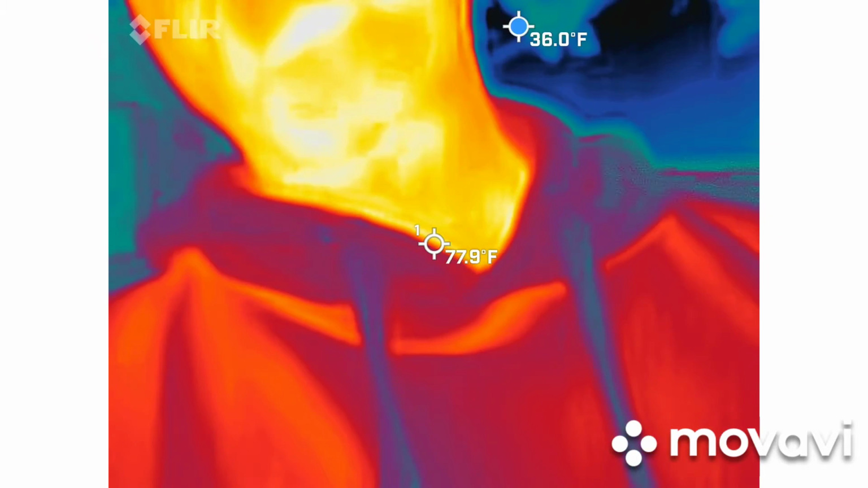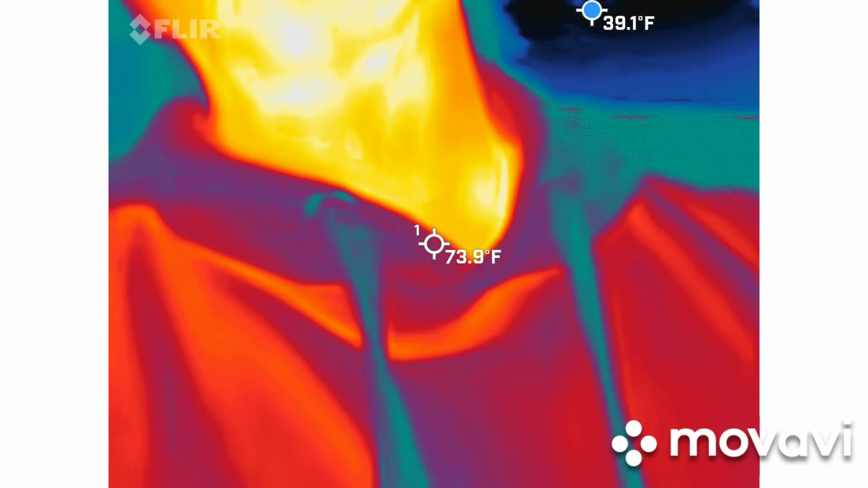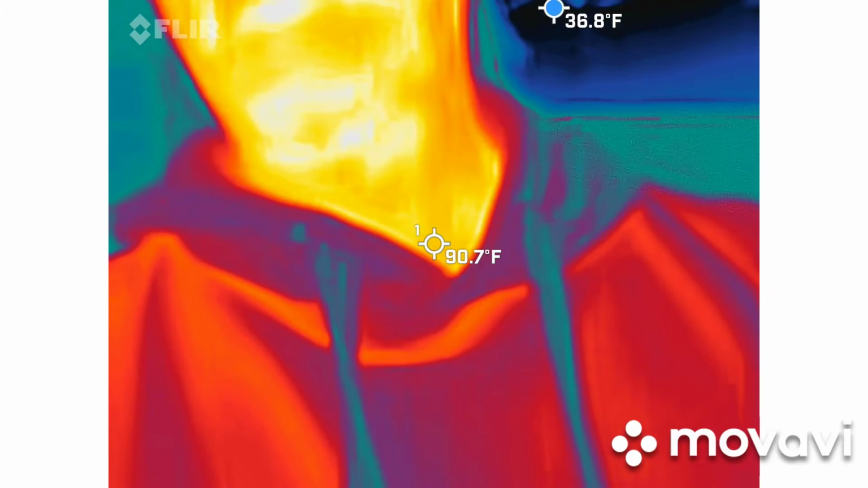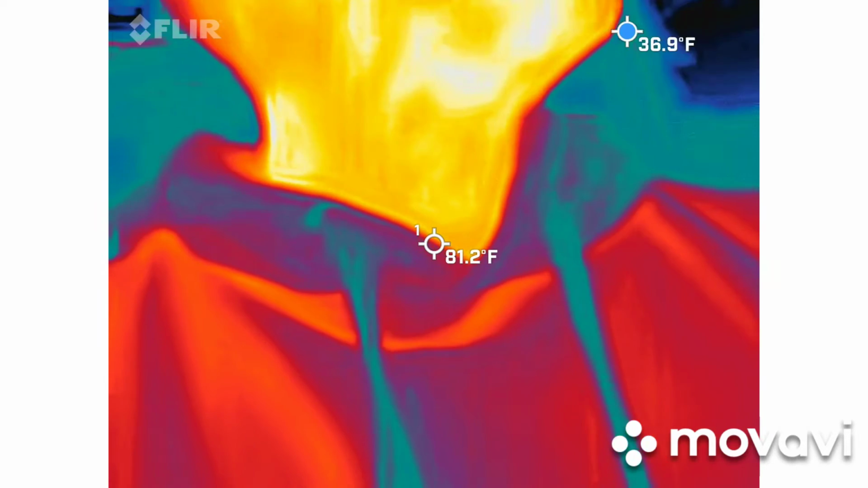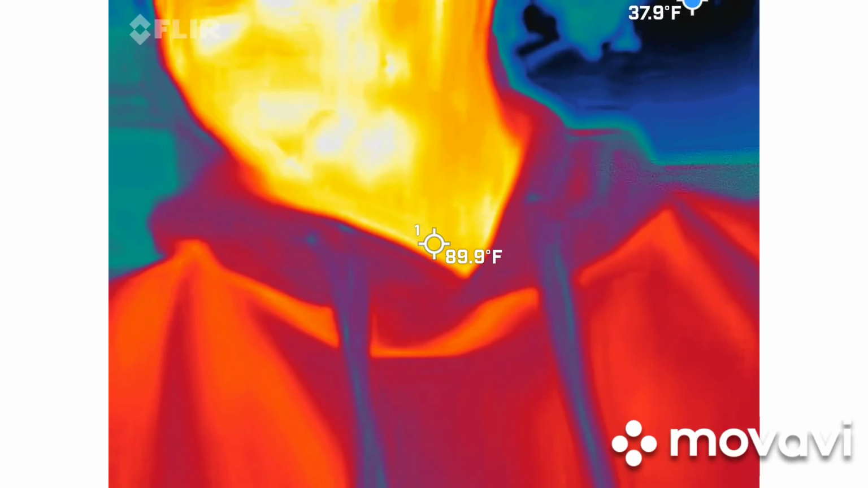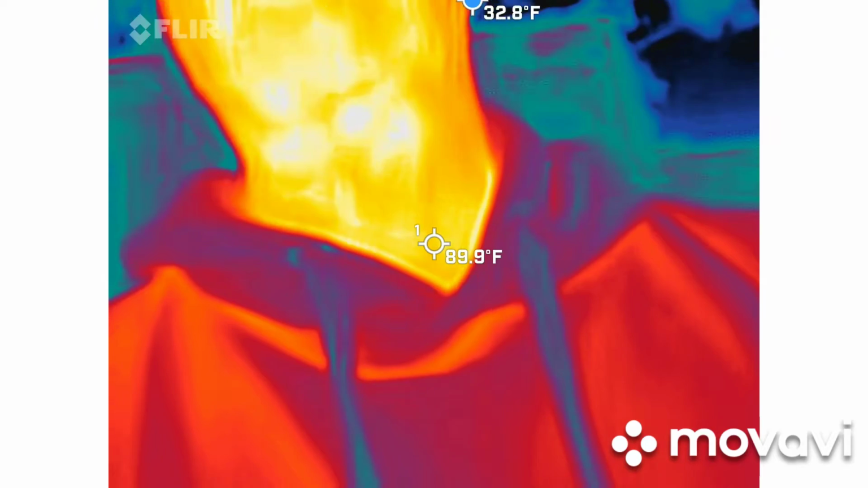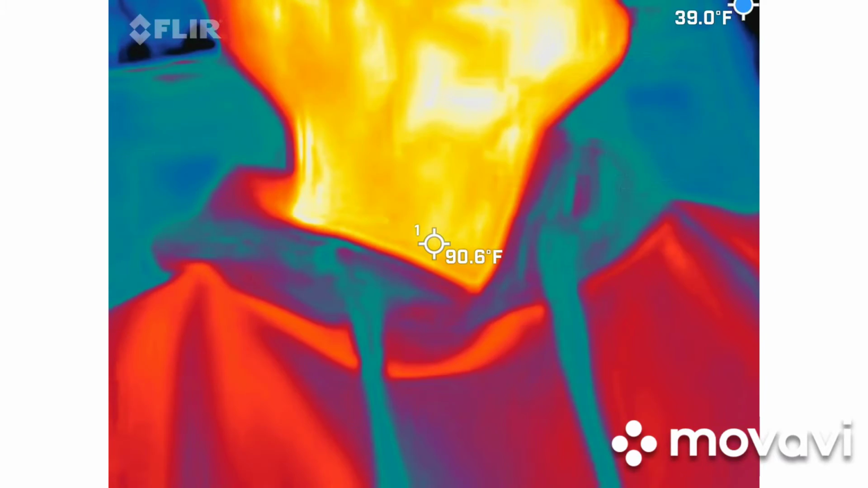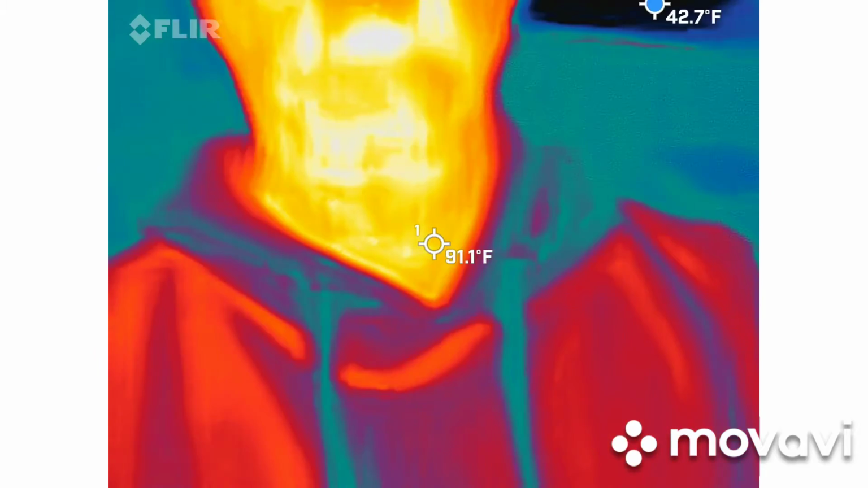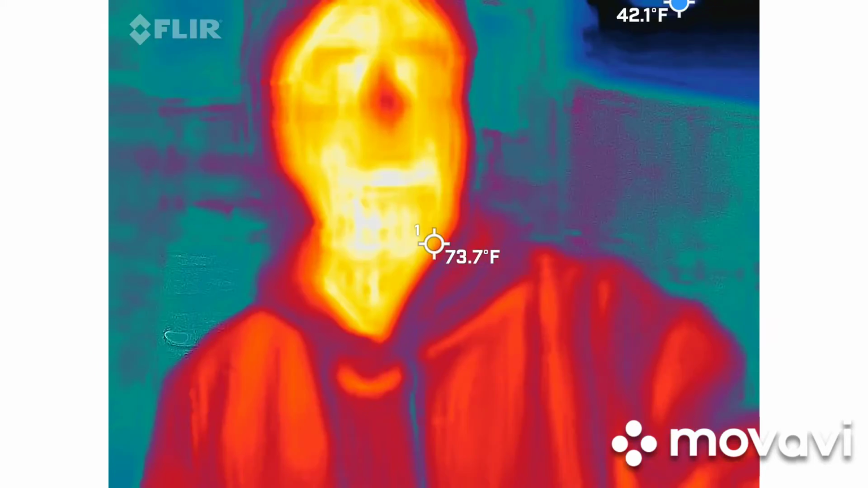You also have a cheat sheet on the side here, on the right-hand side. It's a bar that gives you the highest temperature and the lowest temperature in the frame at that particular moment. That will not be on your video, just so everybody knows. You'll only have the blue dot. If I find something, I do a quick still. It turns into a photo, and you get that back as well so you can see the temperature differences. Keep the camera on your left, that's the wire side, and you always want to keep it horizontal. So that one goes to you.